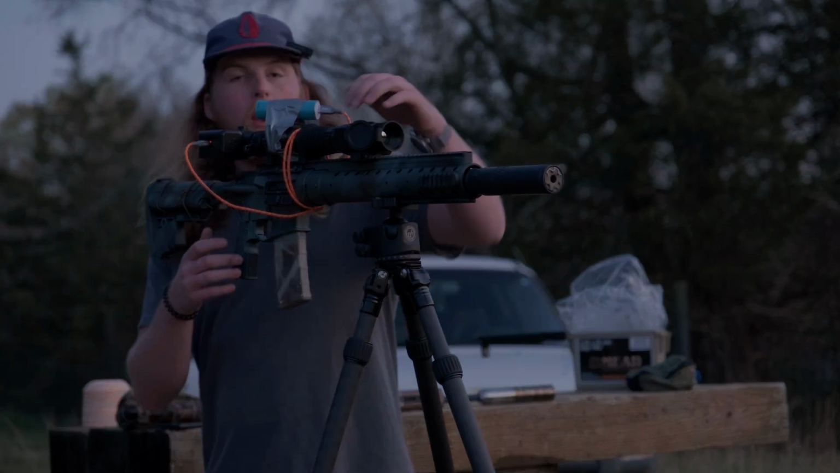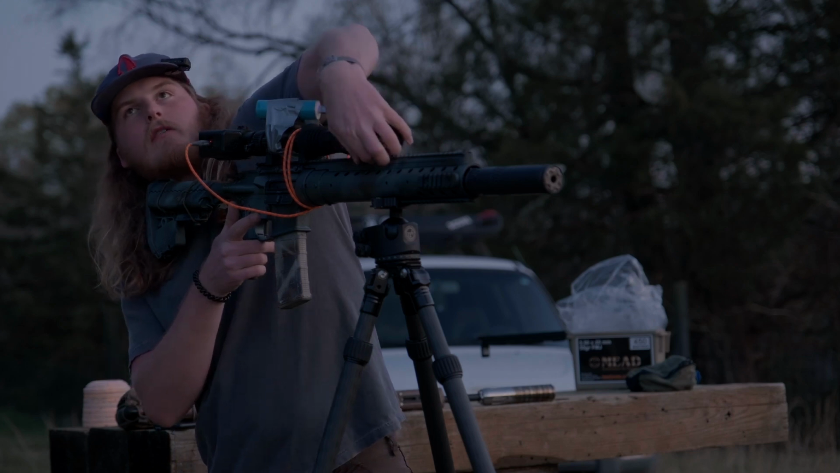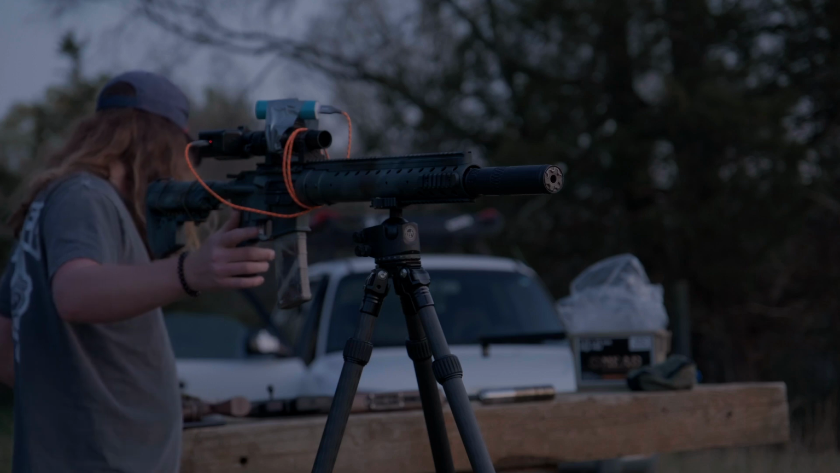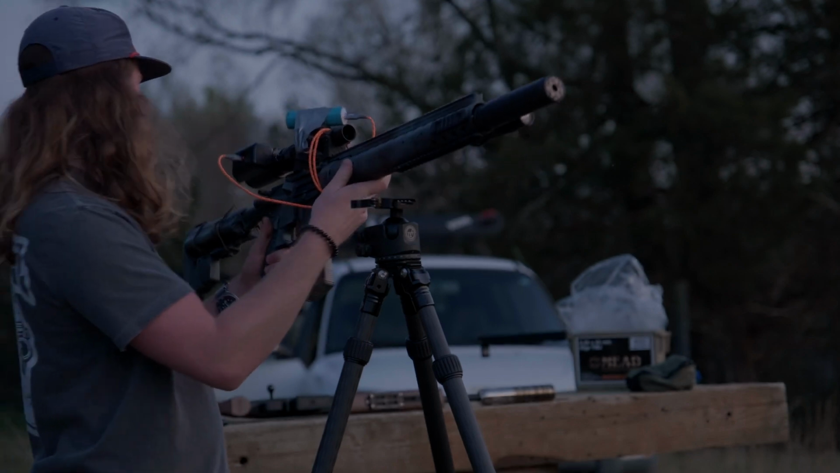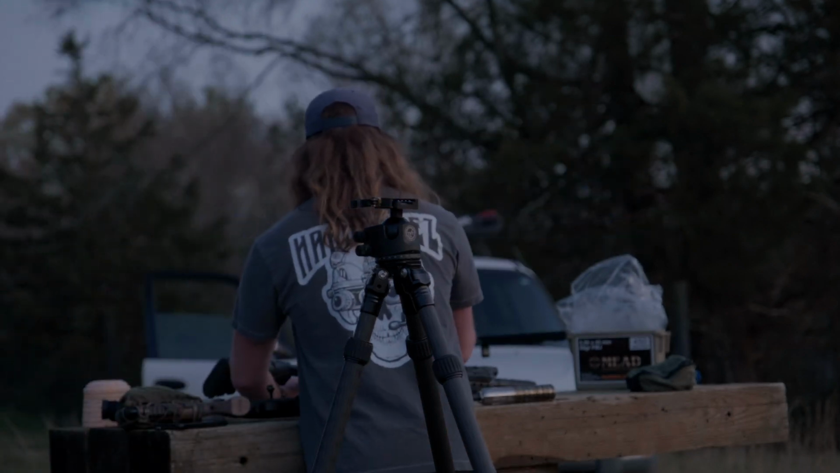So all right. Since we aren't holding zero too well as a clip-on, I'm gonna pop it off, and then we will pop off the rifle. While that's still charging, we'll let that do its thing.